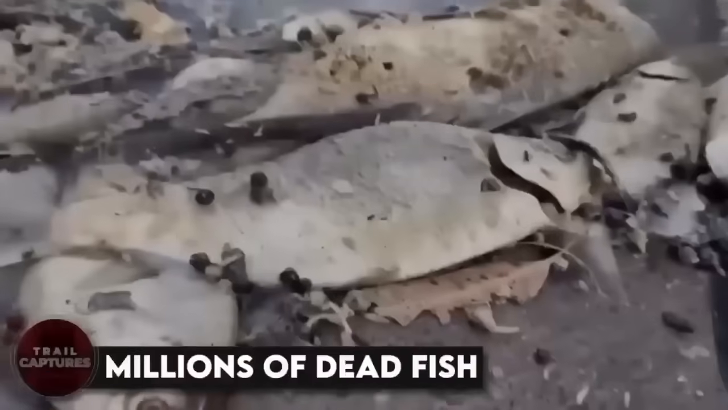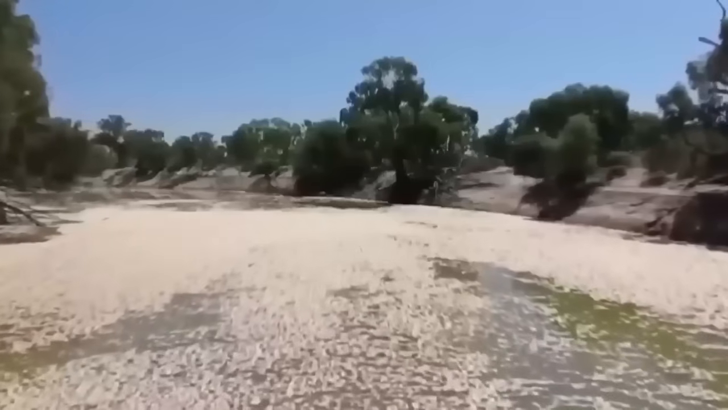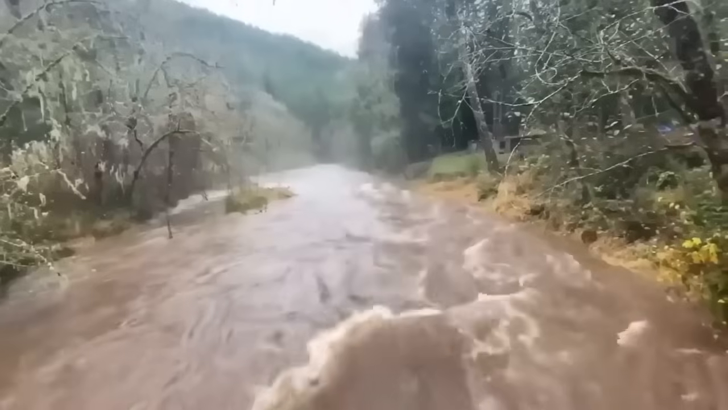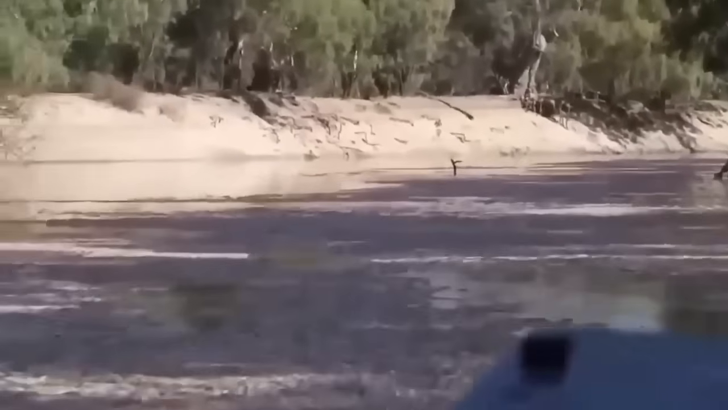It's totally a mystery till today. Millions of dead fish. Have you heard about the latest buzz in Australia's outback? Recently, a shocking video surfaced showcasing the aftermath of an unprecedented die-off of fish in a river. Due to extreme floods and hot weather, millions of fish have been left to rot in the river, resulting in a foul smell and a severe ecological crisis.